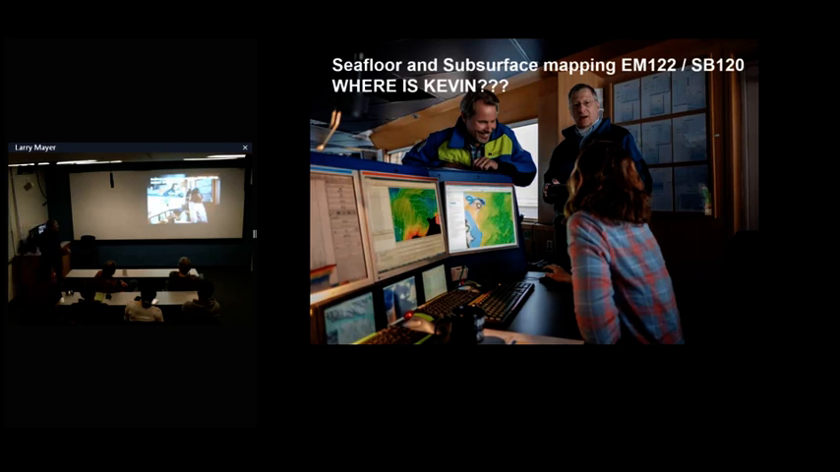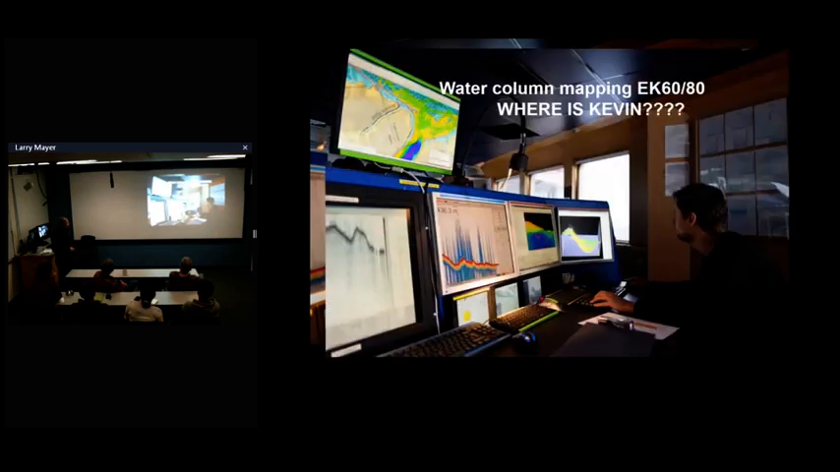So here, Kelly looking at the multi-beam data sets. Maybe Kevin took the picture. Christian Strand. Kevin didn't even have a camera. And so again, we're looking at Christian processing the multi-beam data, but here we see the water column mapping with the EK 60/80. I'll talk about that in a few minutes, and the SB120, the sub-bottom imagery there. But again, no evidence that Kevin was there at all.